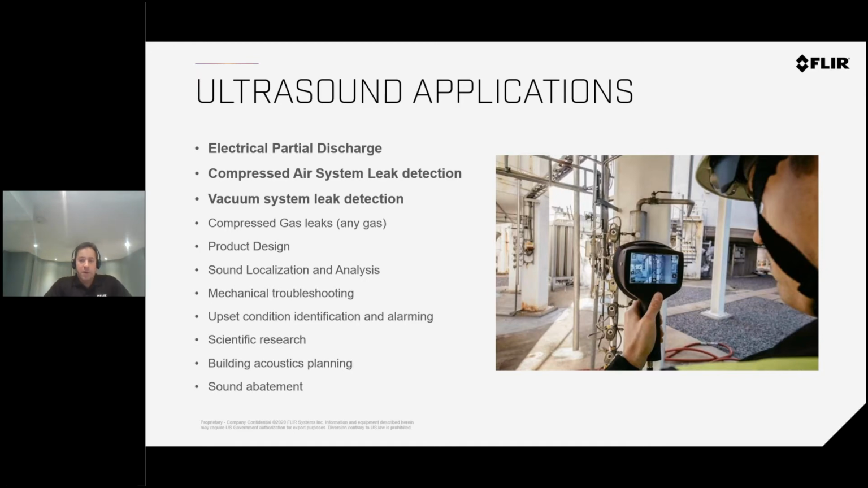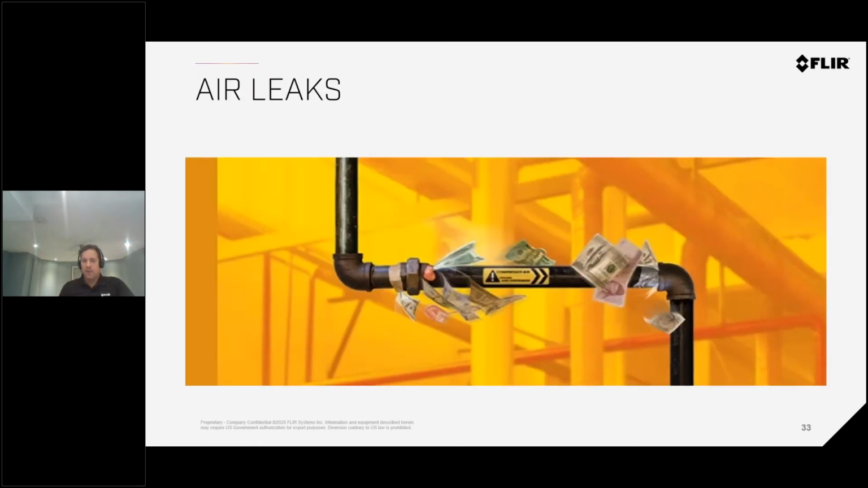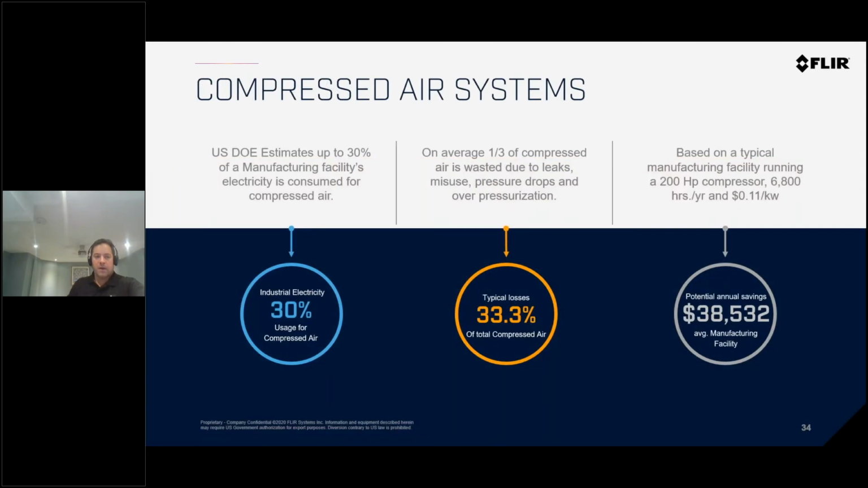The typical applications that we are presenting the Si124 to right now are mainly electrical partial discharge, compressed air system leaks, vacuum leaks, and obviously there are other industries as well. But these are the main ones we're going to be focusing on today. So let's look at air leaks and how they affect our overall cost of consumption.